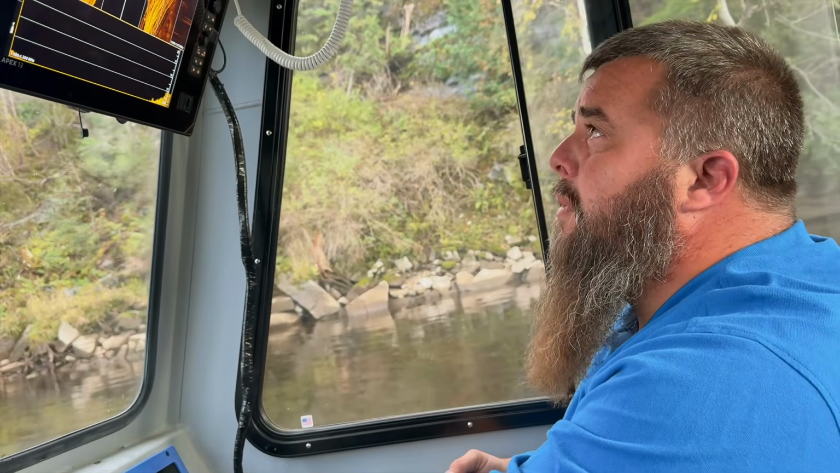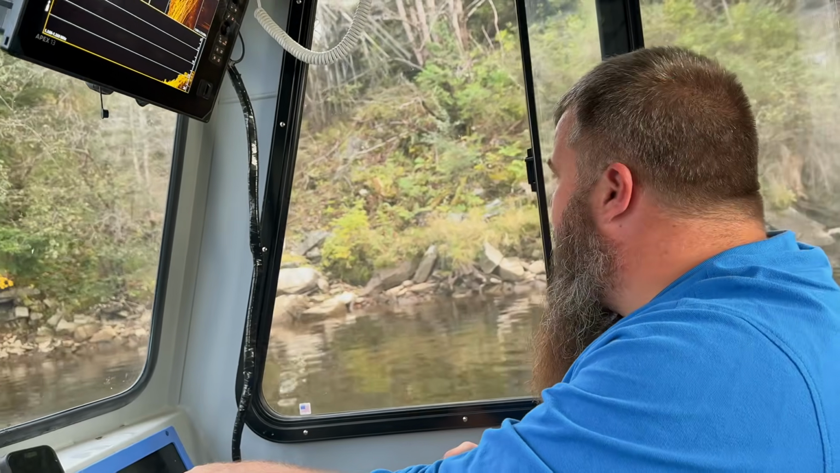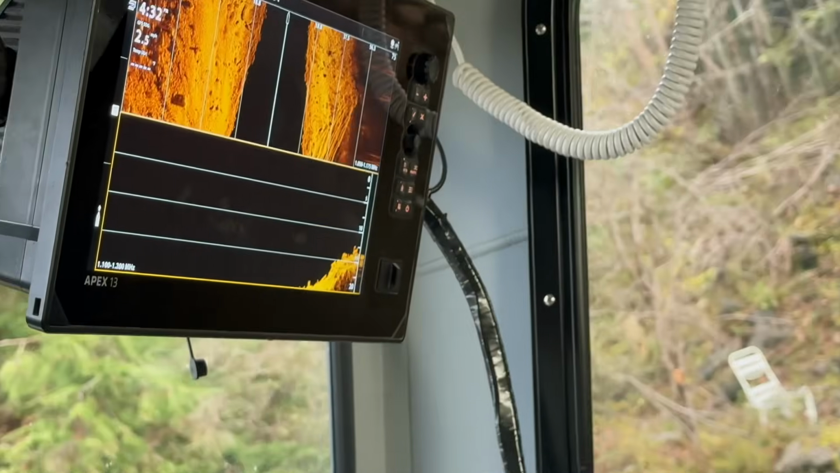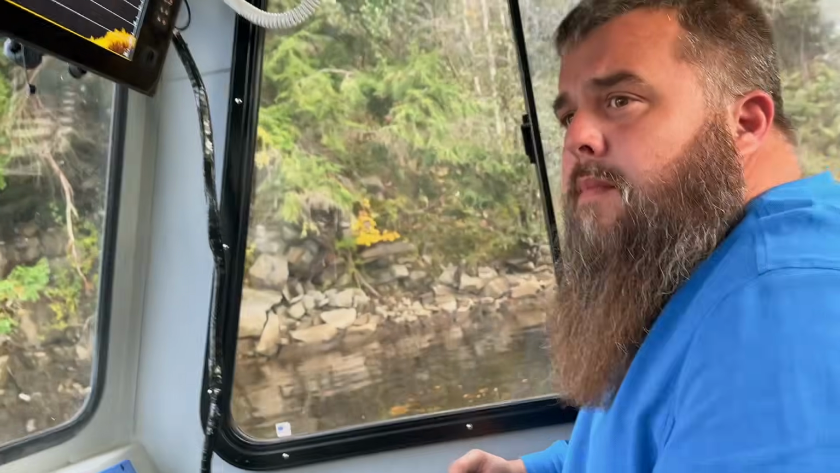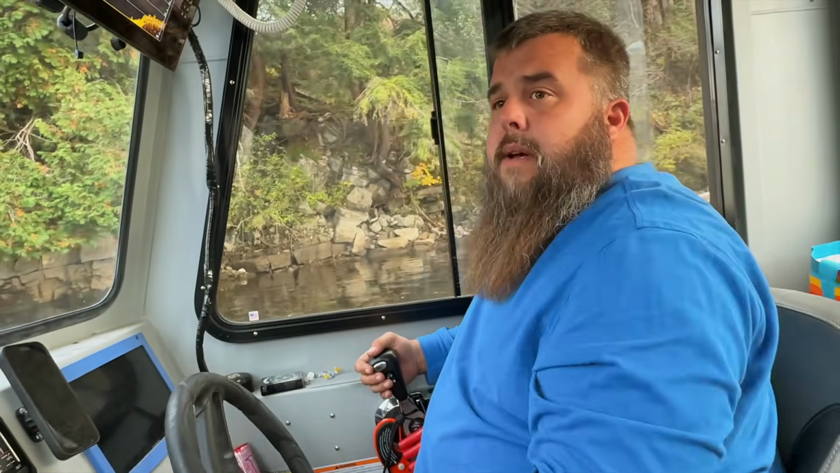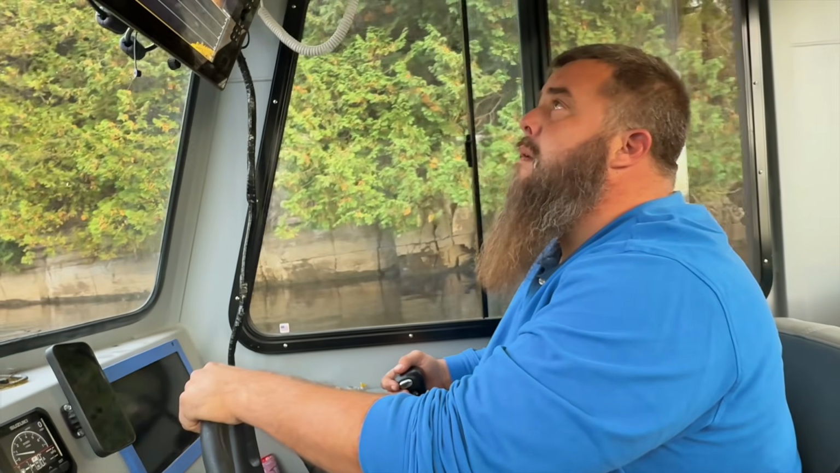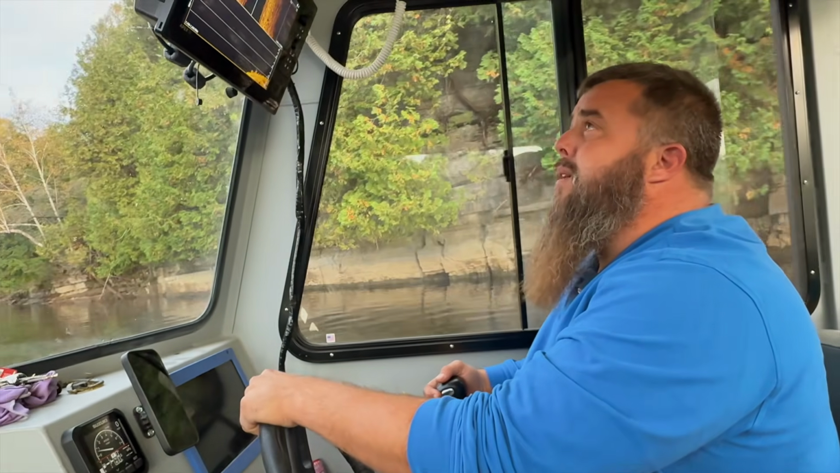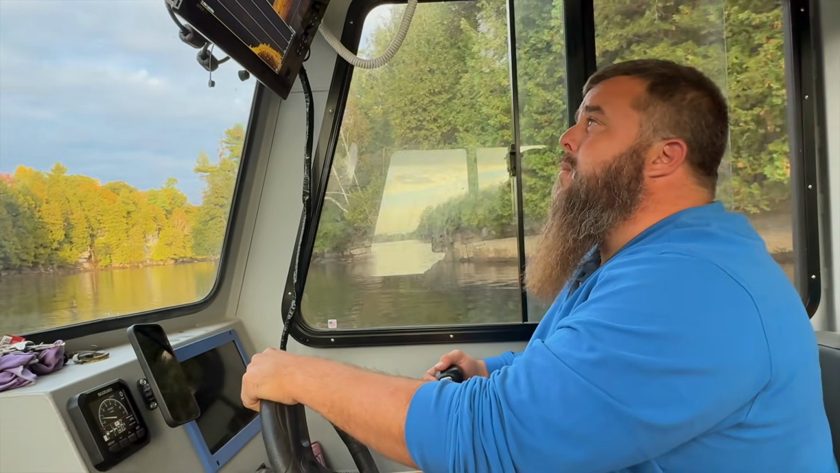Alright, I did see something earlier and we marked it and put the live scope on it, and it was just a big old rock. It just looked weird. That's about it for this spot. Now we go up to his last known location and start heading up north from there.